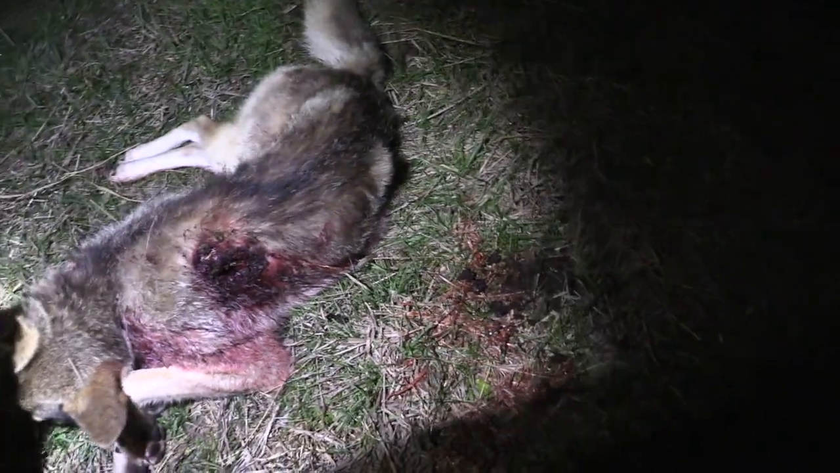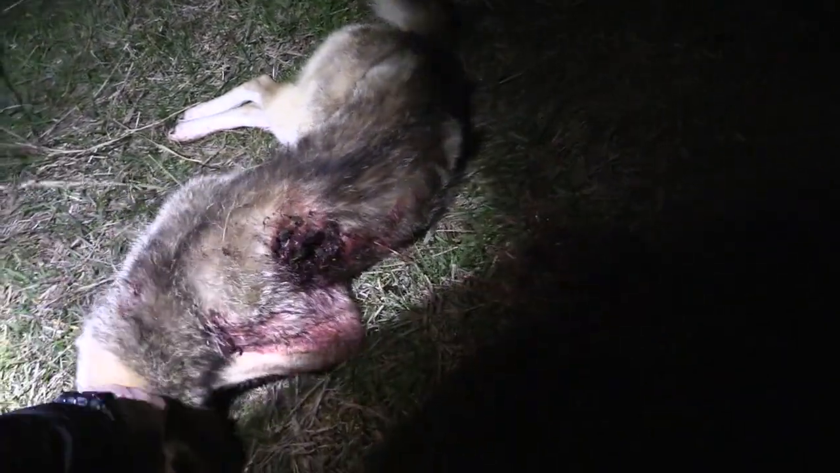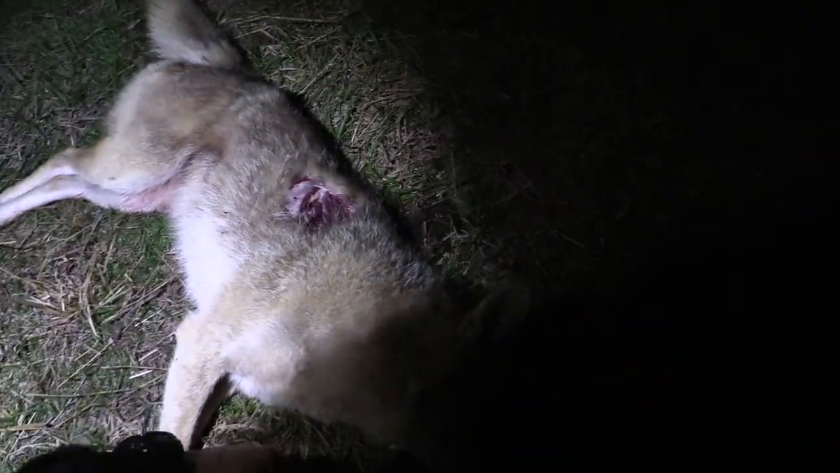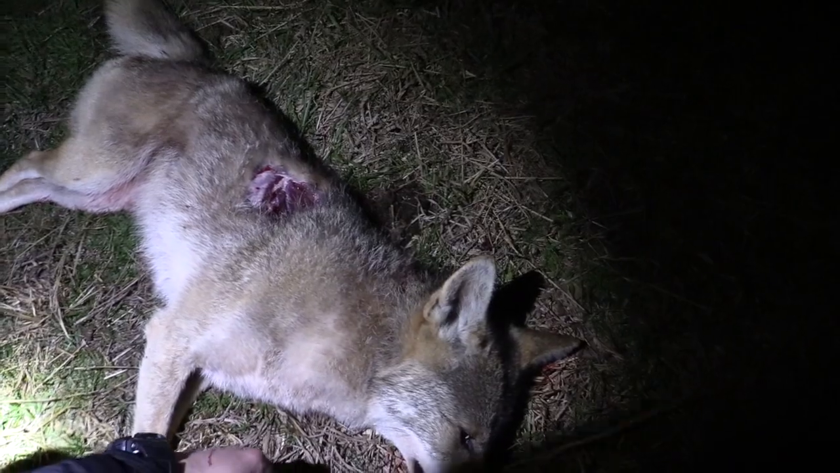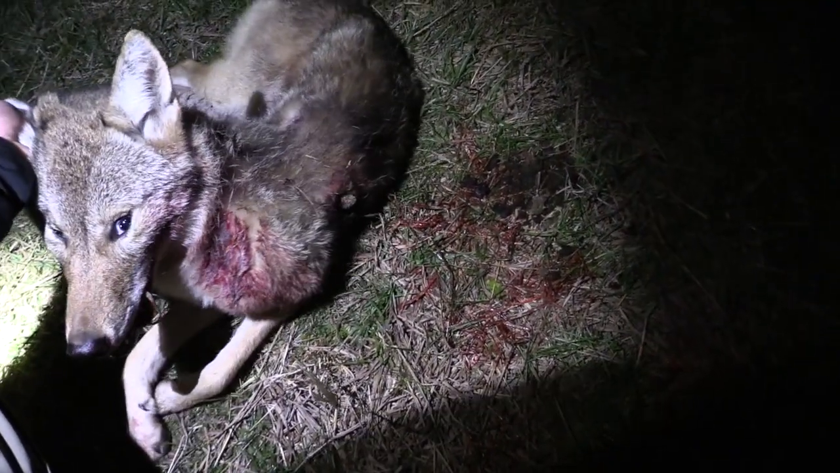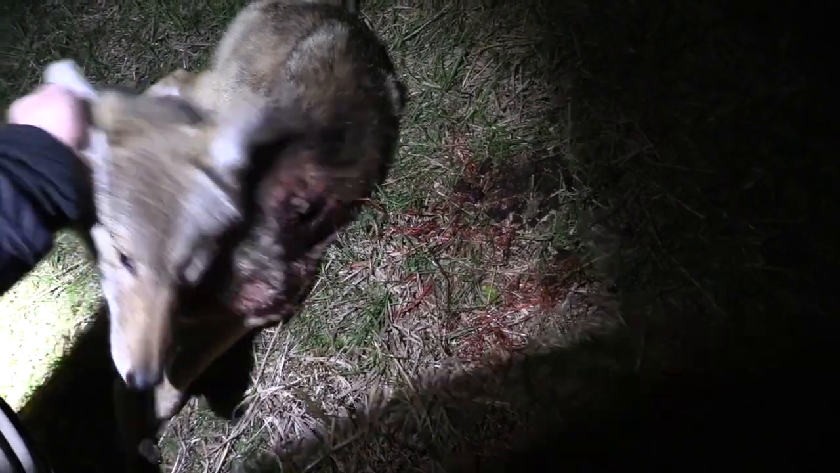But we're a testament to how tough these daggum coyotes are, man. I mean, absolutely shot her where you wanted to shoot her, but she just toted it all the way down through here. Actually had to come down here and put another bullet in her just because she was still alive when I got here. It just tells you how tough they are. But let's get her loaded up.